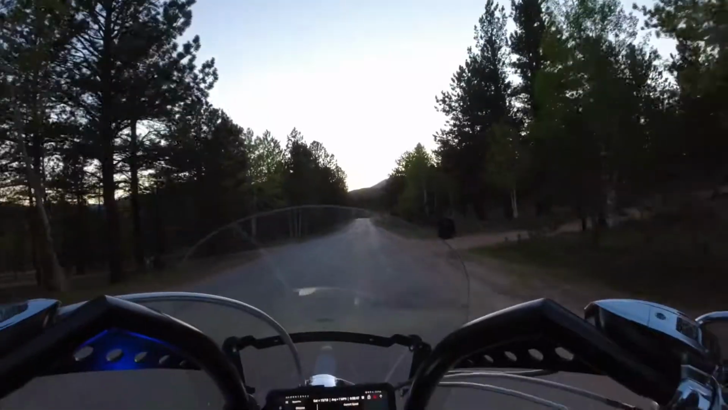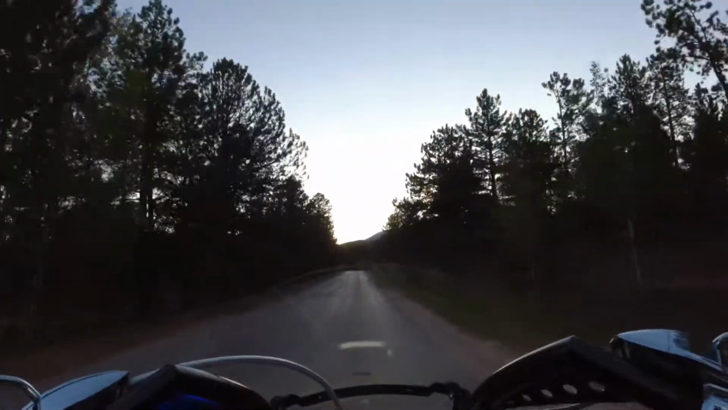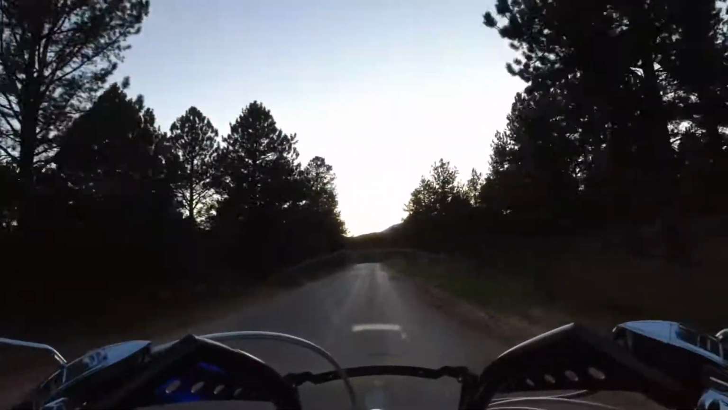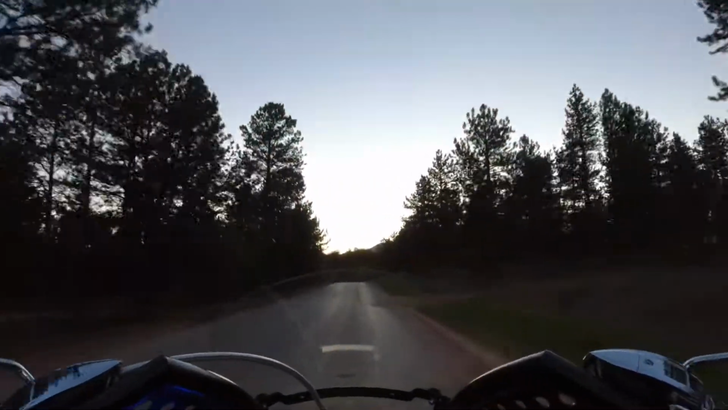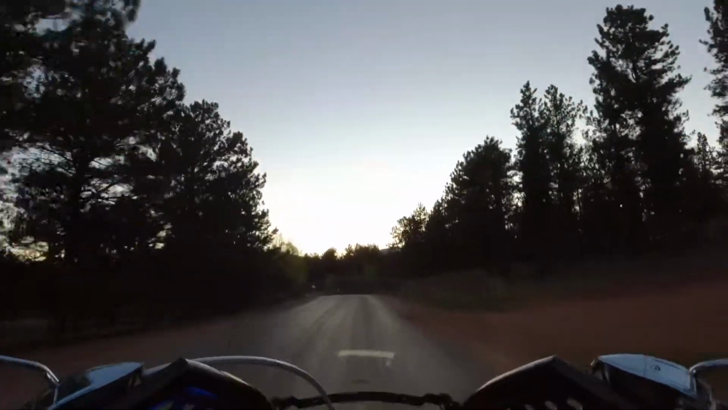If I can get through those potholes and the sand on the road and everything. So you have to really be careful at this time, because this is when a lot of the deer and everything come out. Usually at dusk and dawn, you get a high amount of wildlife activity.